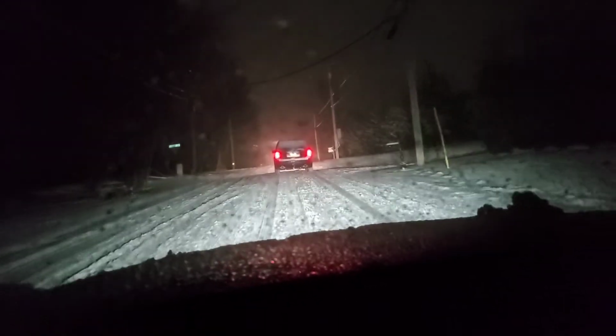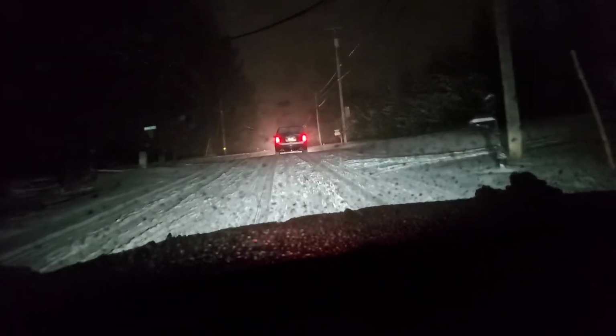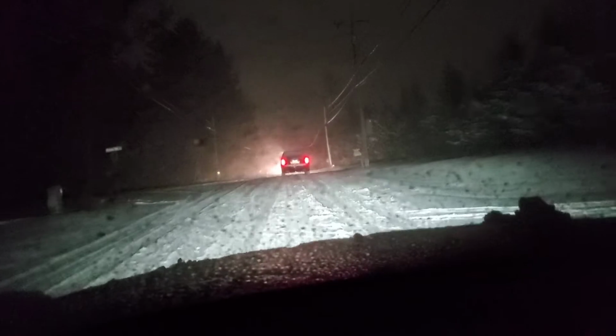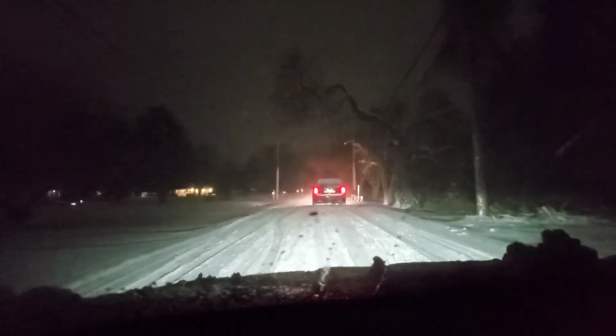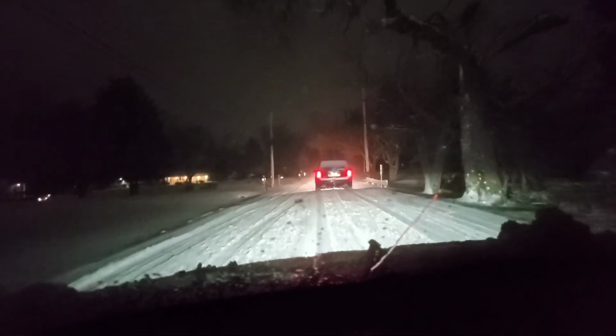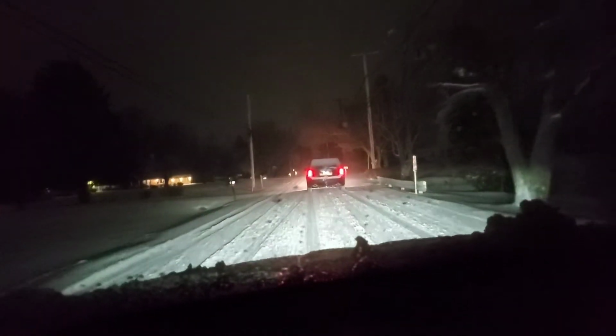The car in front of me, truck, is also slipping. You can tell the tires are slipping. We are going at 5 miles an hour. It is not pretty.